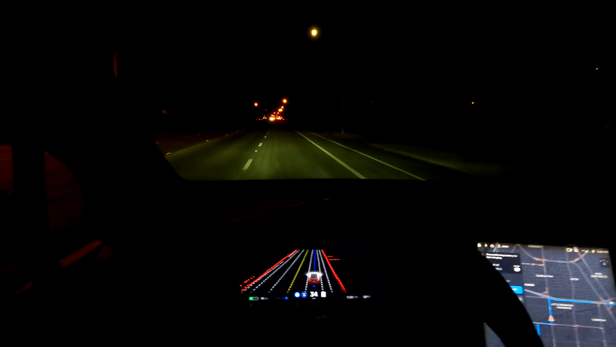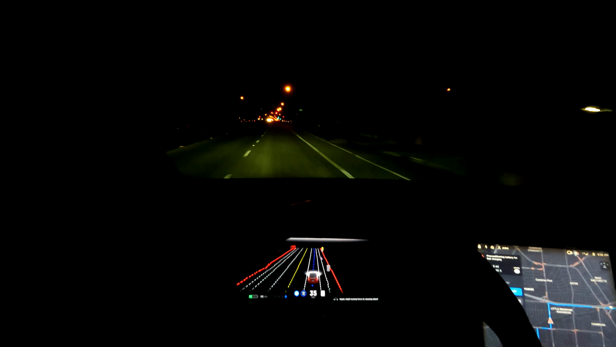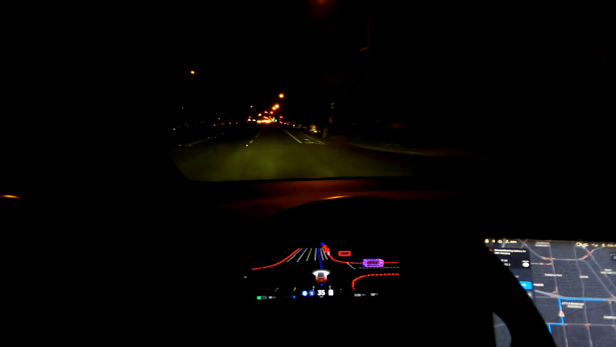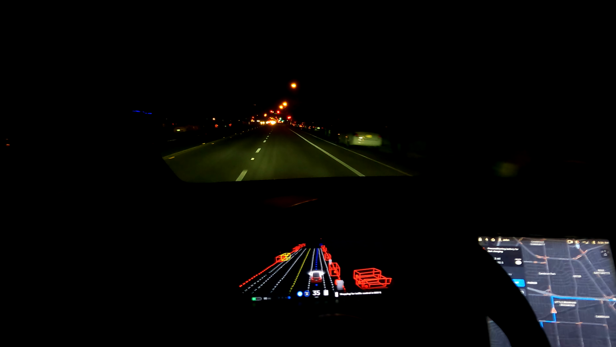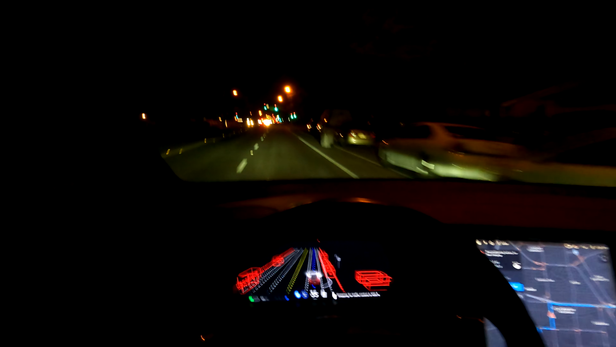Great thing about this too is not only am I navigating to the supercharger, but it's also preconditioning the battery. So it's really, to be quite frank, doing everything that you would do yourself, but even more.